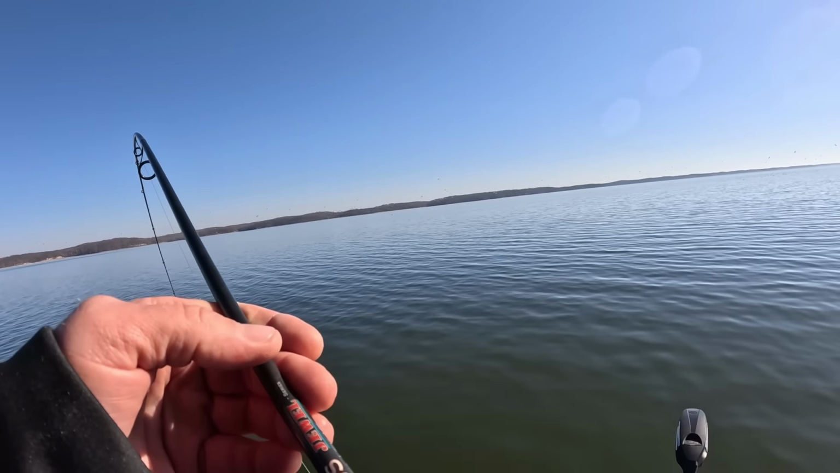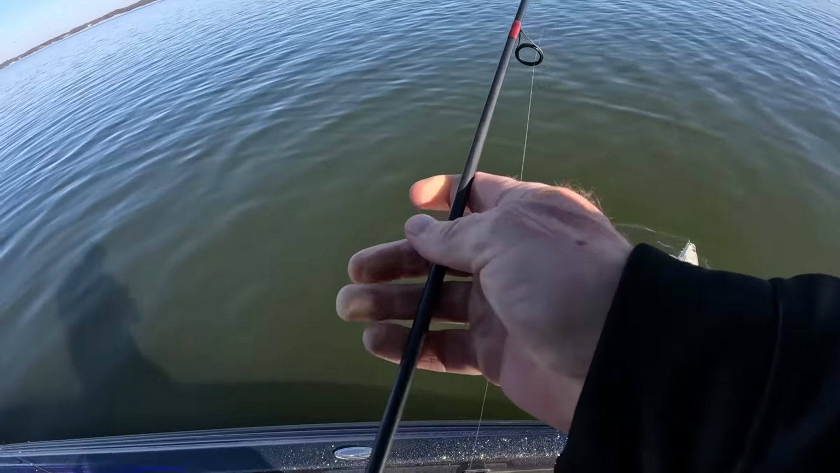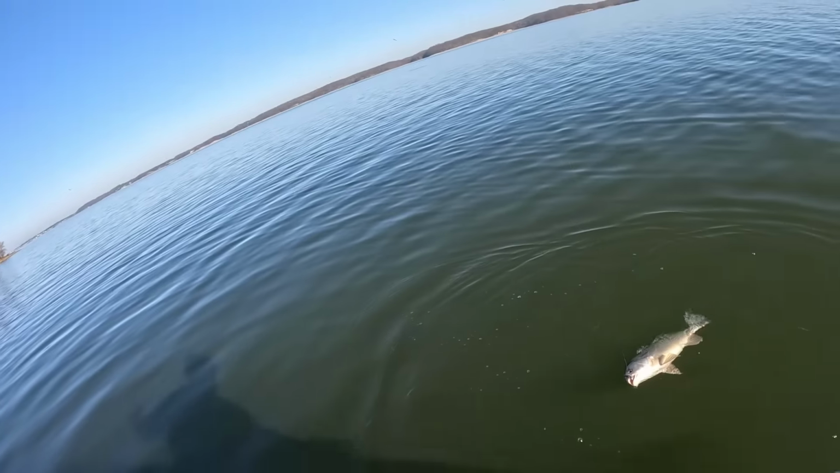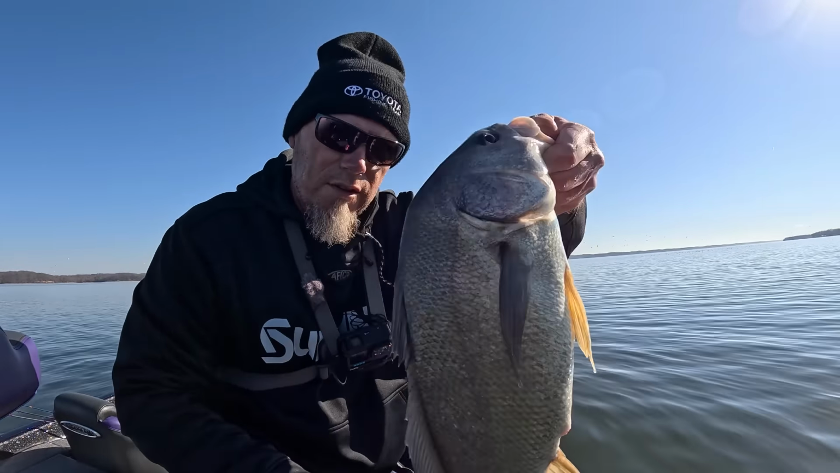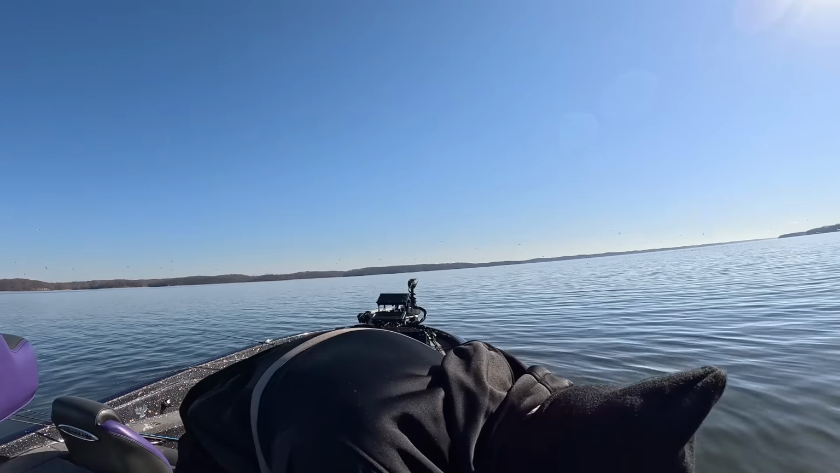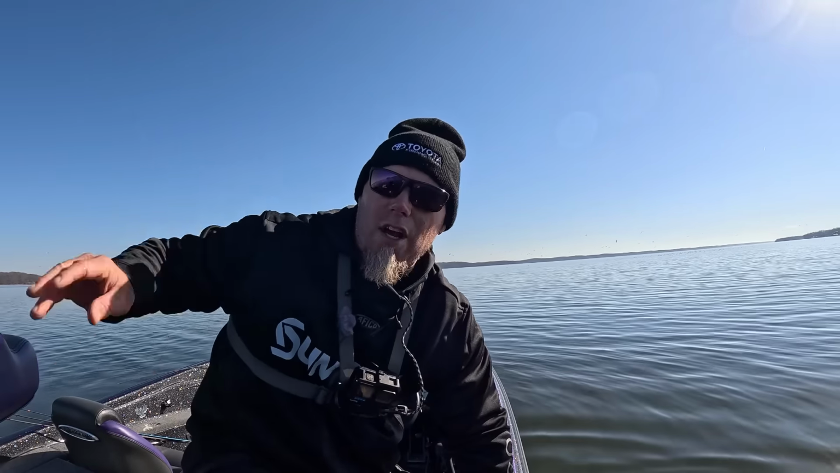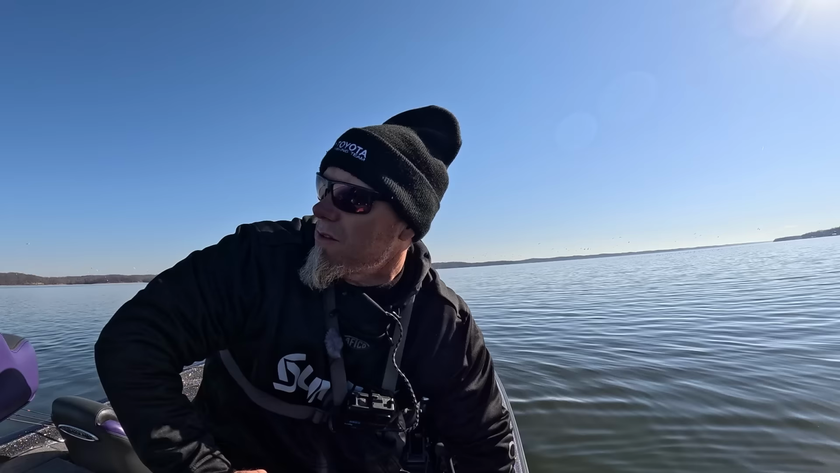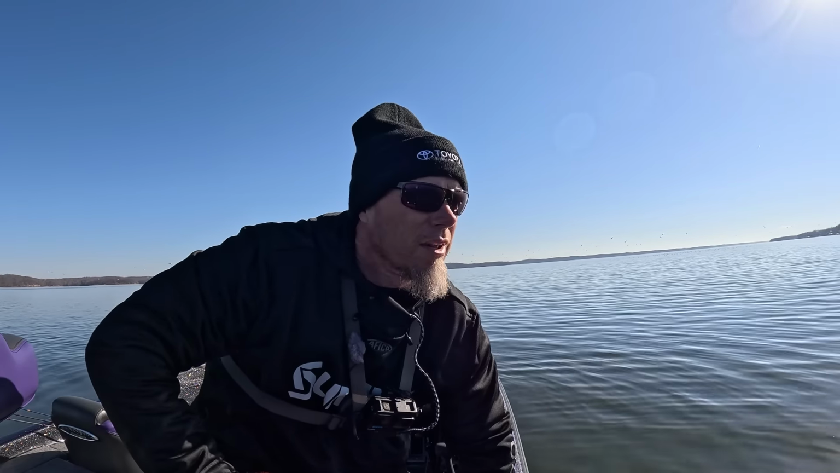Yep, a drum. A drum, guys. The drum pattern. Well, the first two fish of 2026 have been drums. But we're having fun, man. There's a big old huge ball of shad. I mean, tons of shad out here. There's all kinds of fish running around. There's some bass in there. We're just shaking a minnow at them, and we're gonna give this another 10 minutes, then we're gonna go look at something else.